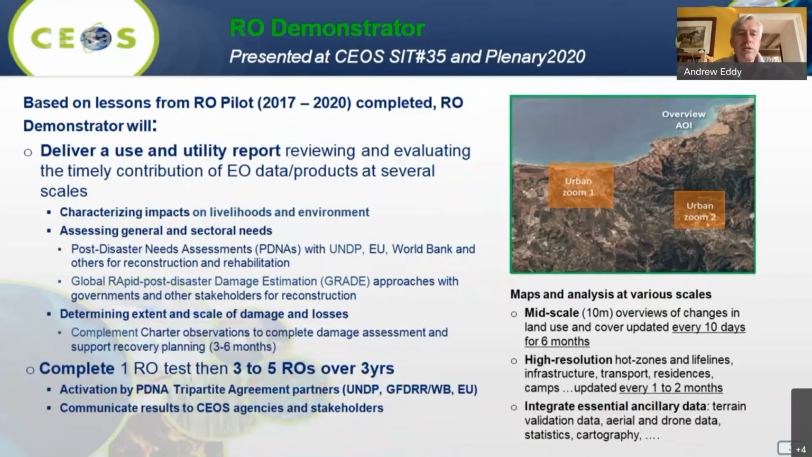So the recovery demonstrator, as I mentioned, will cover up to 5 recovery observatories over the course of the next 3 years. And what we're looking at specifically is being able to influence the post-disaster needs assessments. These recovery observatories collect satellite data from a wide range of sources. And on a best efforts basis, participants provide input in terms of satellite-derived products. And these inputs are directly used by the World Bank, UNDP, the European Union in their post-disaster needs assessment process, and also in the establishment of recovery frameworks.